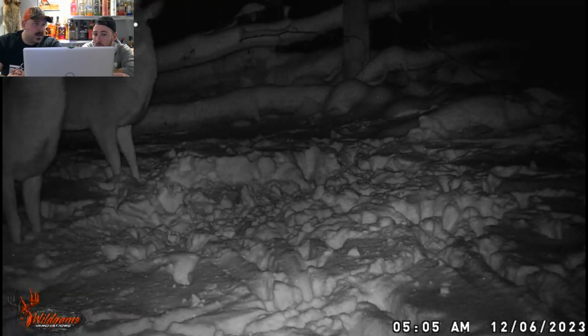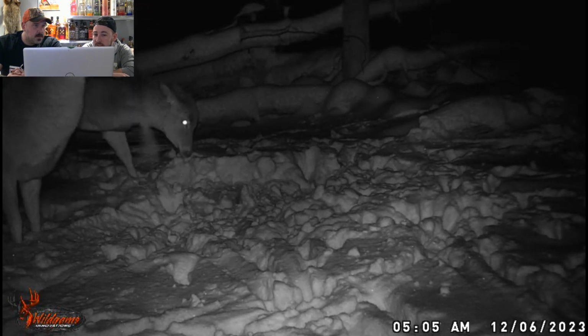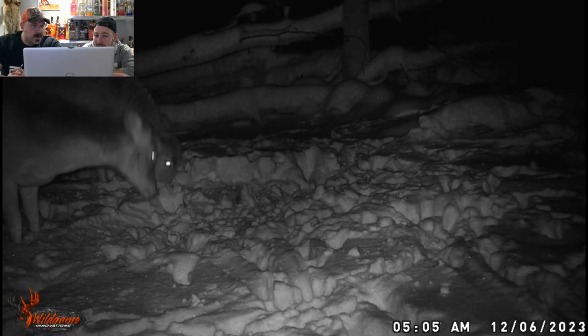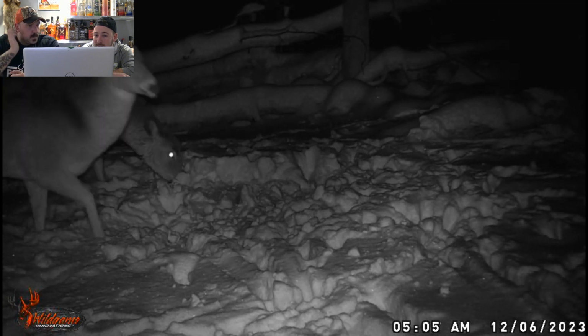Oh, that's definitely an adult. You see that? Like it charged it. It's like, this is mine. Is that a fawn? Oh yeah. The fawns in the back, I think, I don't know. The first one looked like it had a longer nose. Look how it looks pissed with his ears.